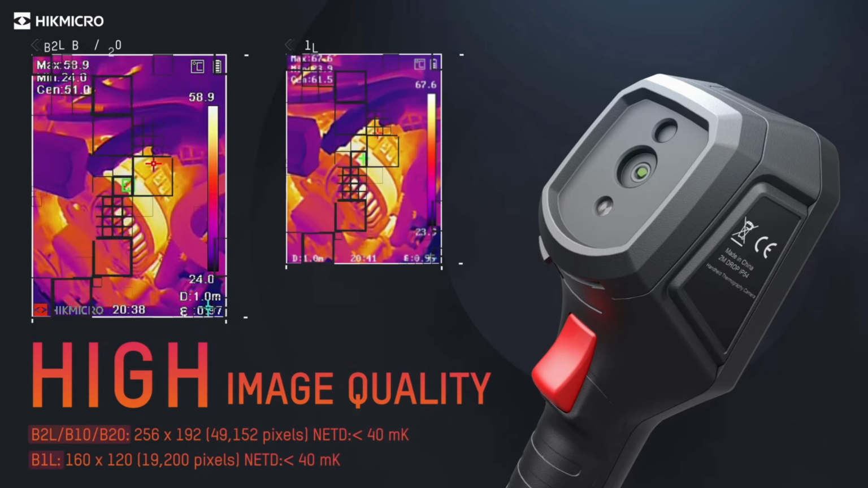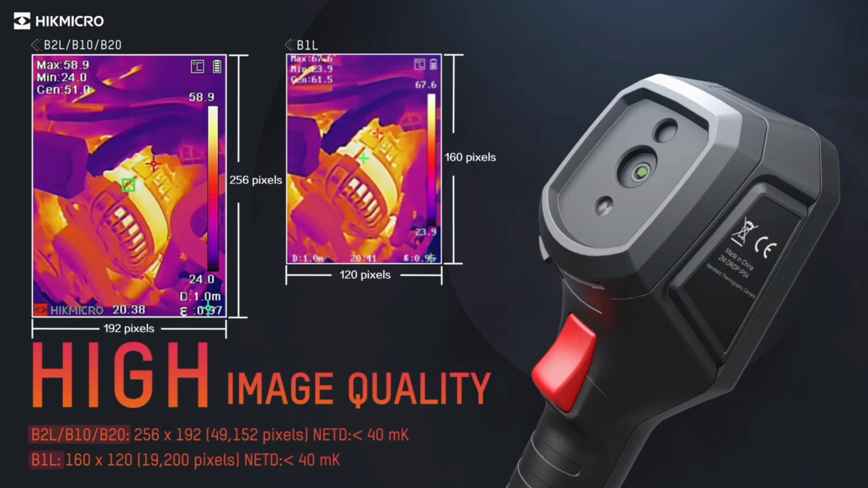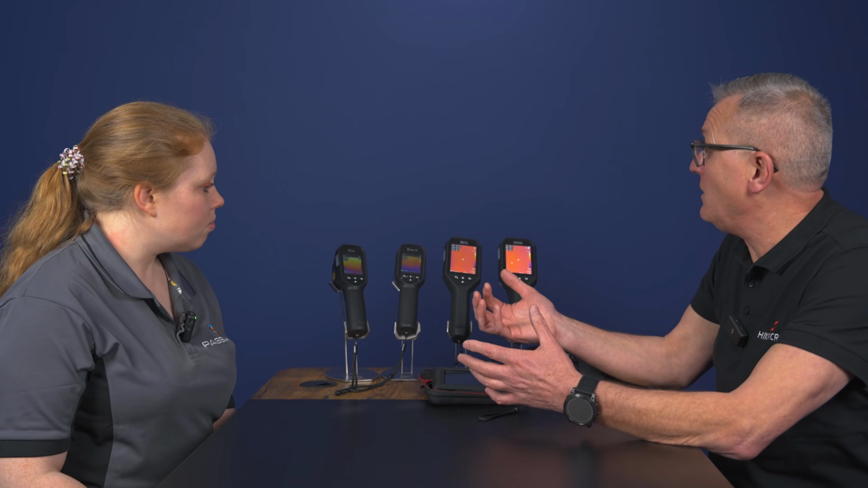Resolution, they're all Super IR, as all our cameras are, and all 25 hertz. So the main factors here, what you're getting is a camera with a bigger screen and a field of view that gives you more. So some customers, for example, the B21L is our starter B series camera. That's giving you great resolution.